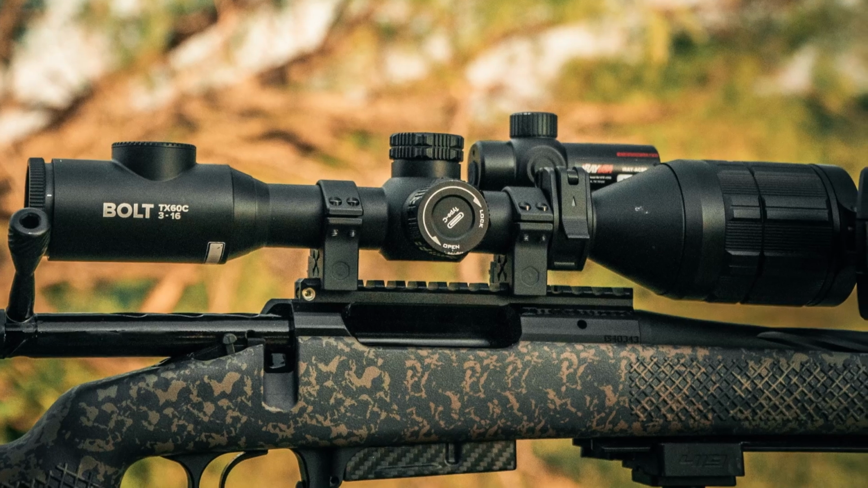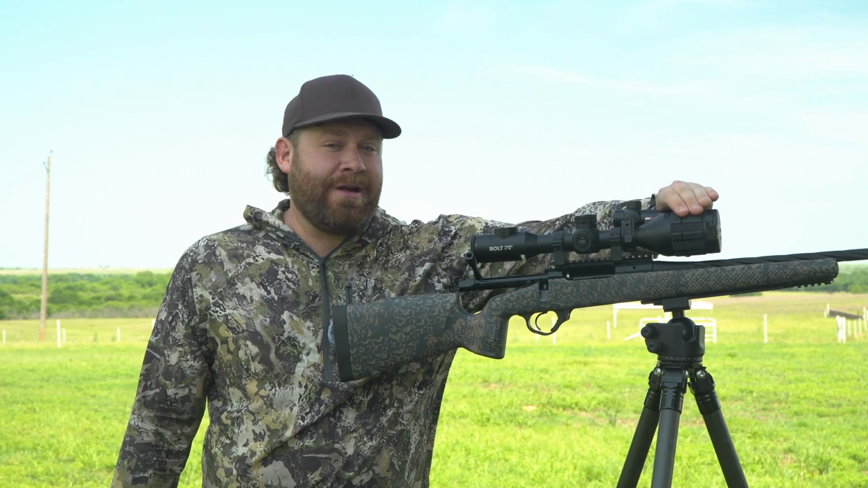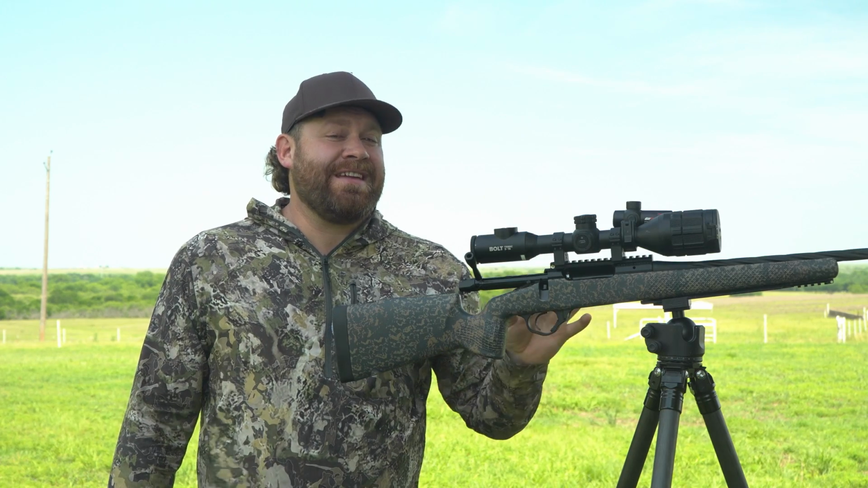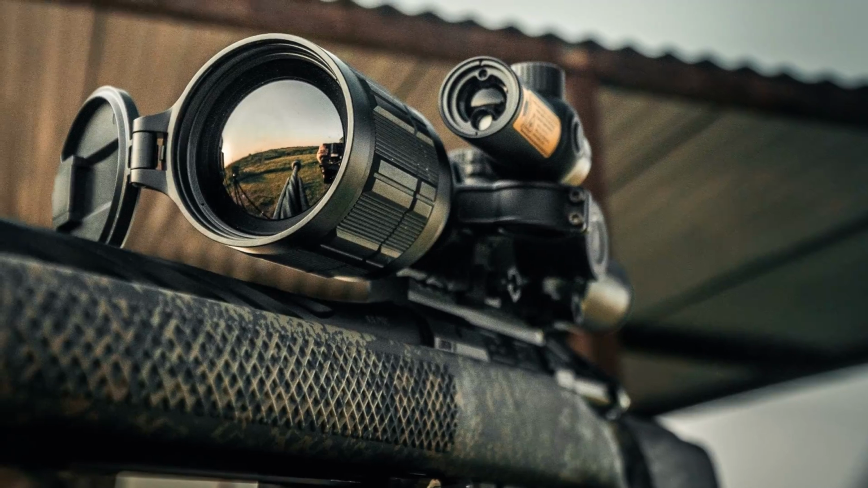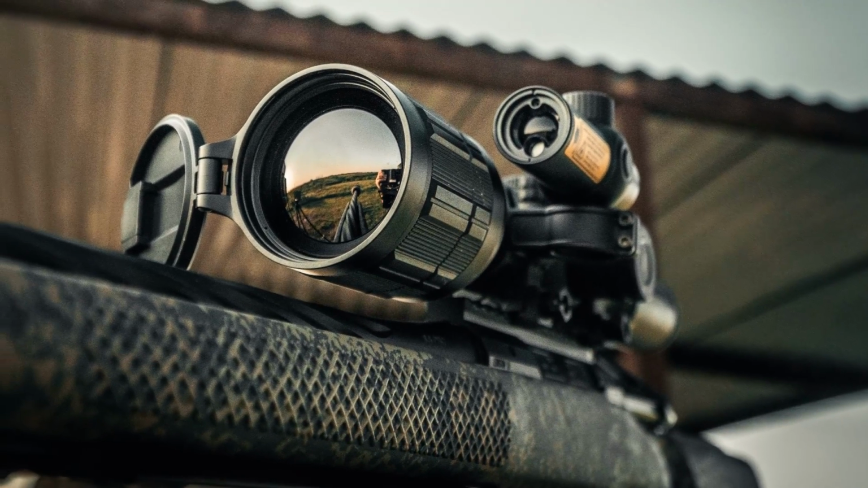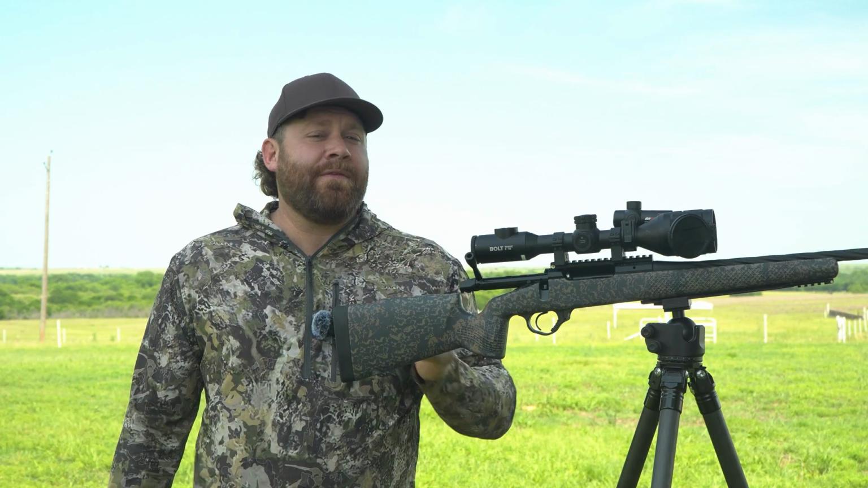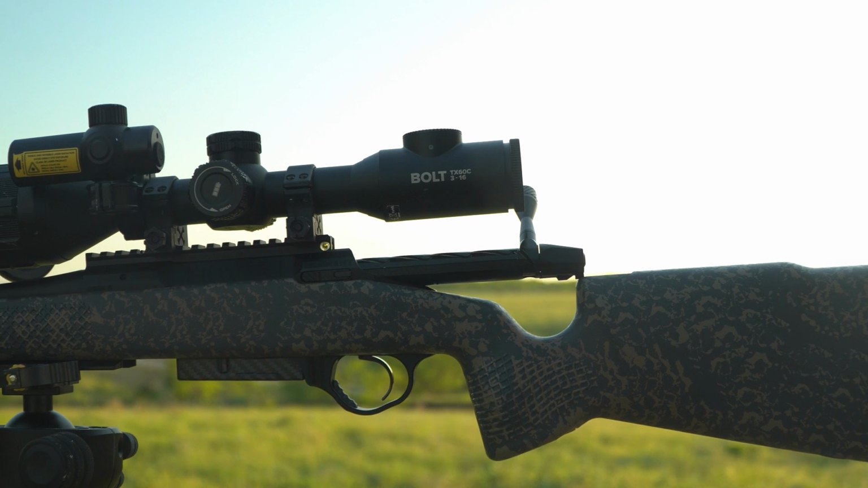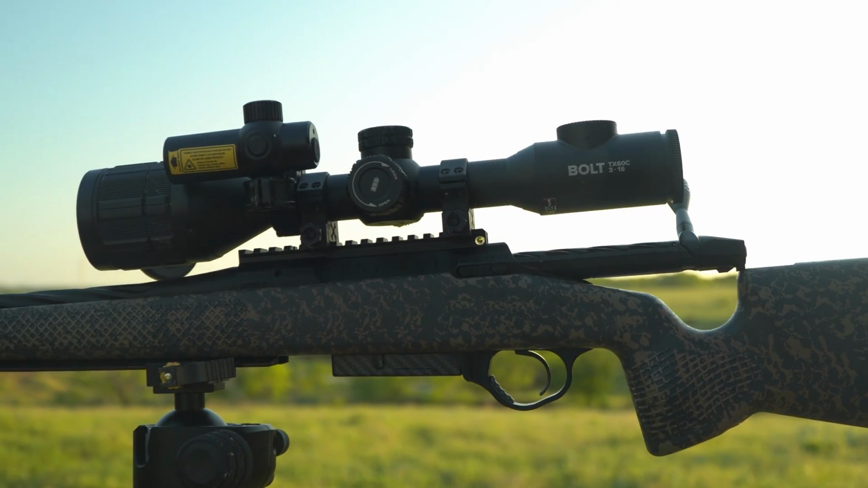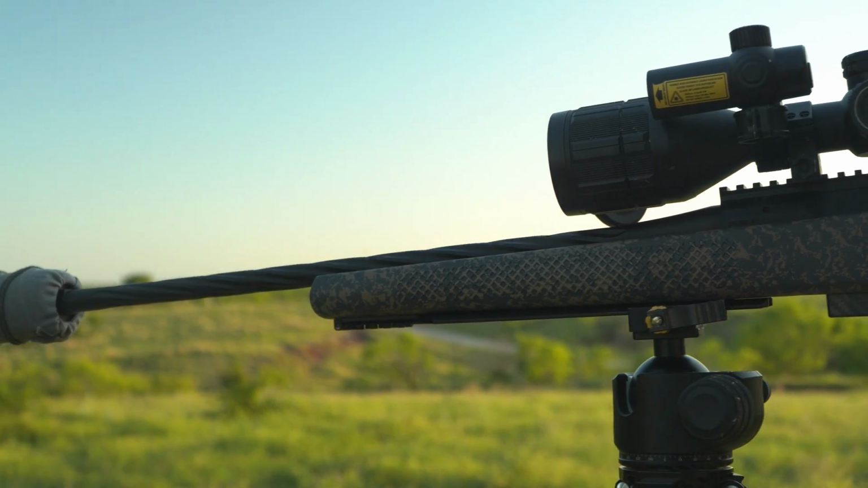It's got, we would call it an adjustable objective on a traditional scope, but this is your actual focus. The 60 in the name is actually an objective of 60, which is new for InfiRay Outdoors. This is the first time they've had that size. And here's the clincher, get ready for this. This is a 1024 by 1024 thermal. So the best in the past has kind of been a 640, that's been the standard. This is 1024 by 1024.